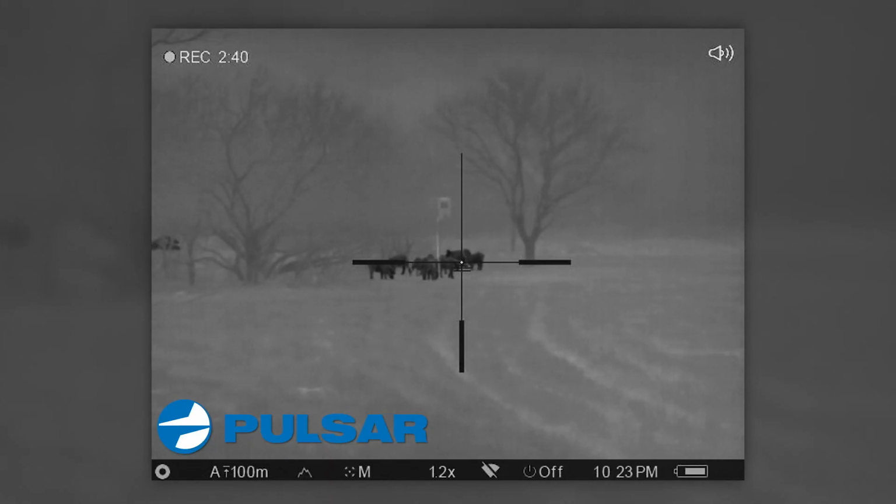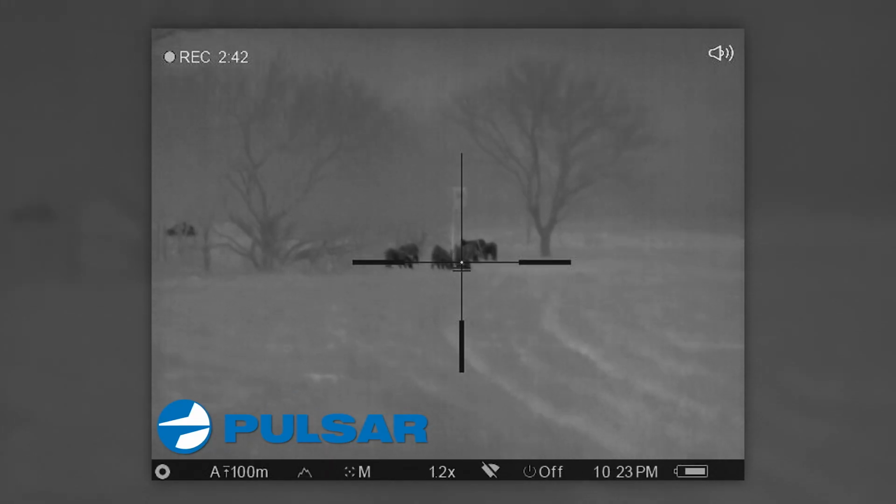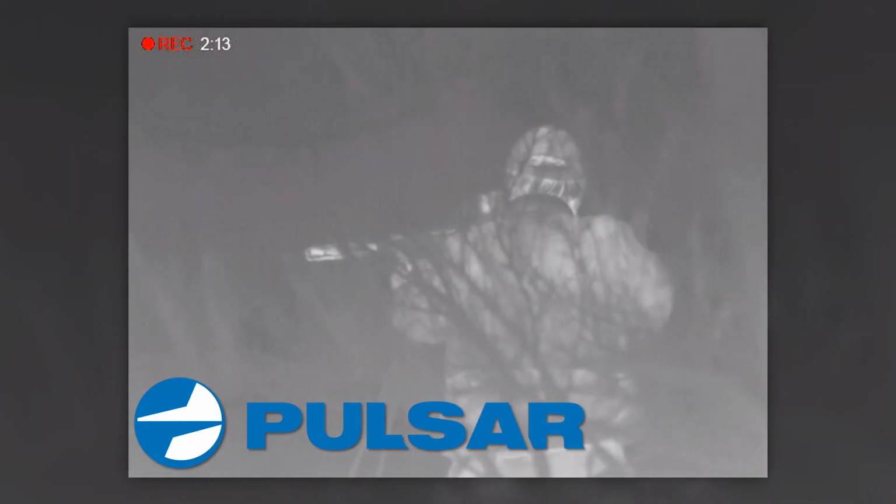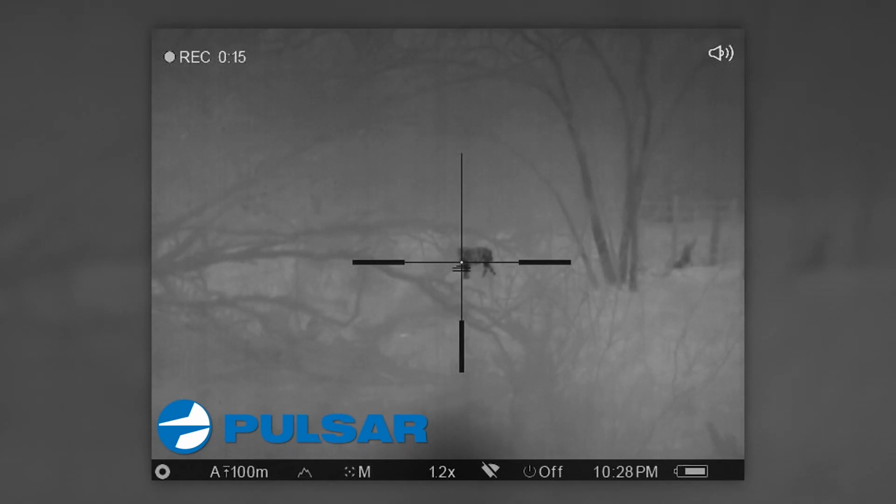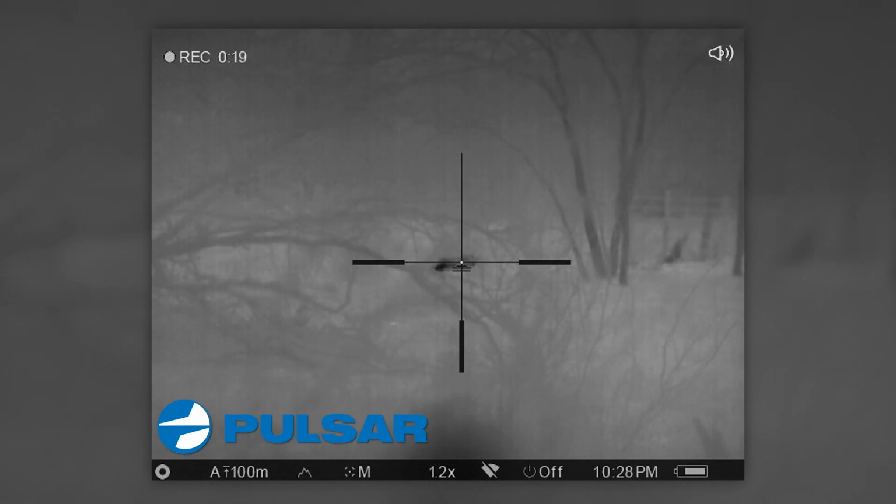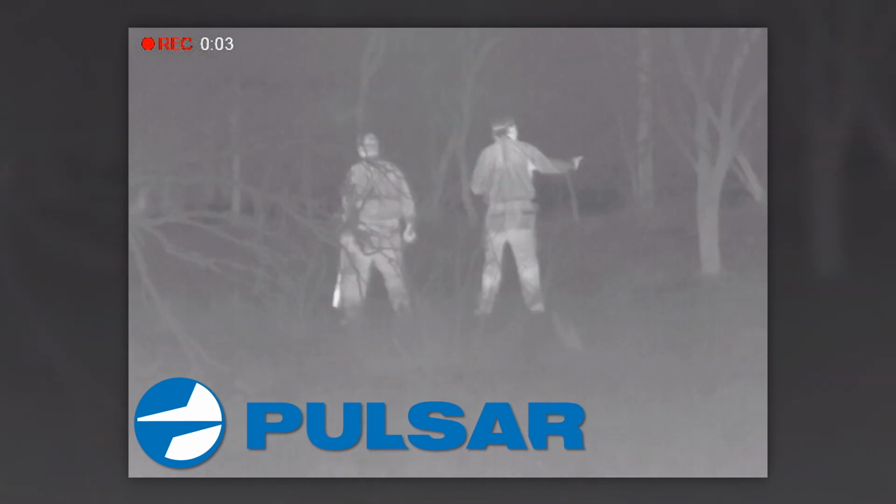So we take care of that one, and we look up and the hogs don't run off far. And pretty soon they start coming back in. And look across, and in the brush, here's one lone boar. And it's lights out. That's the way it's supposed to be done right there.